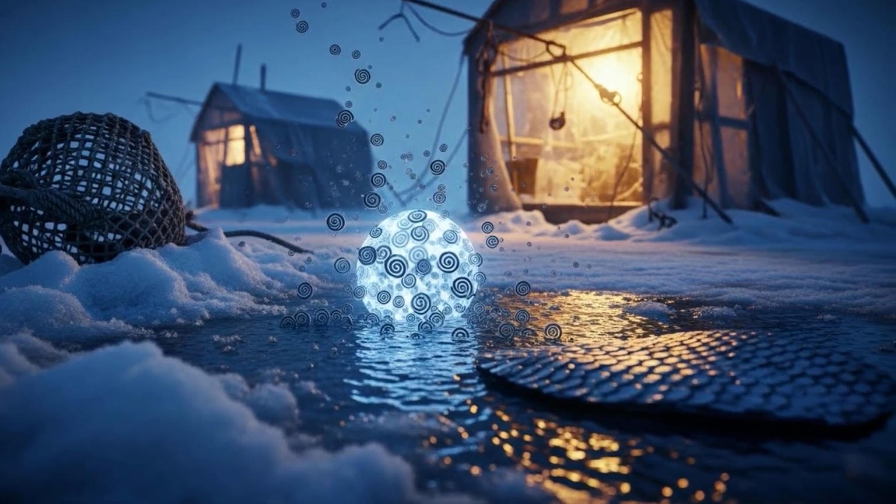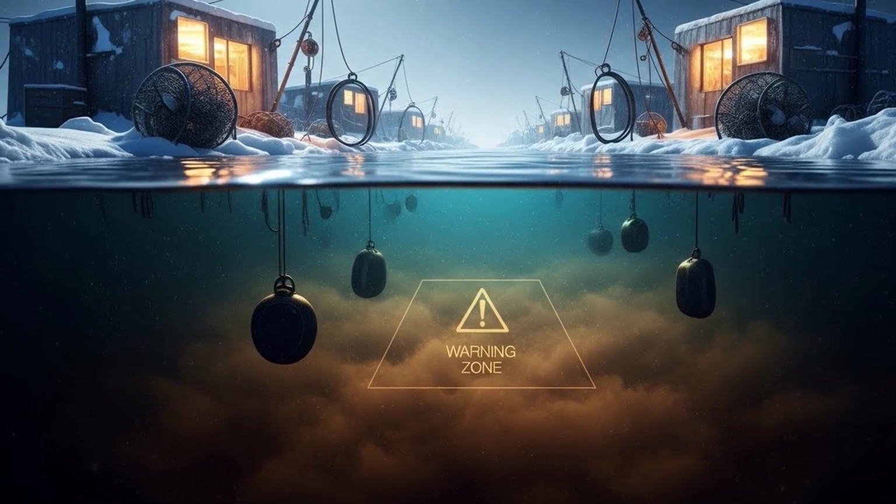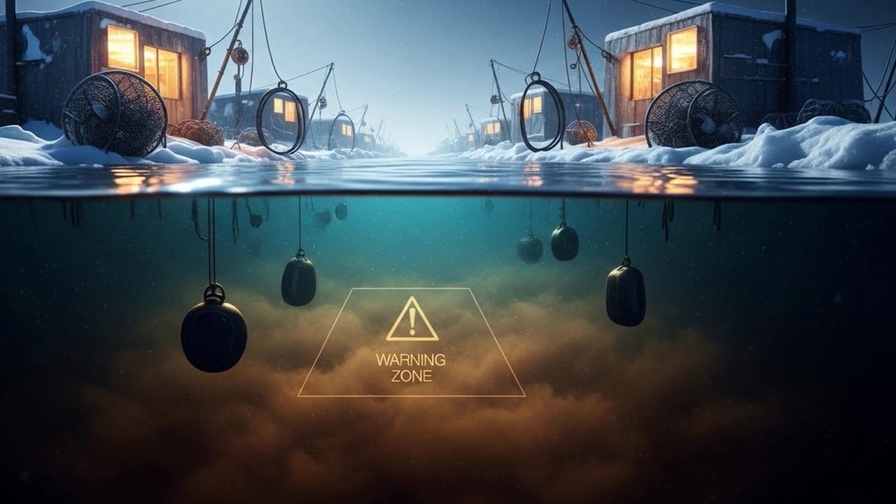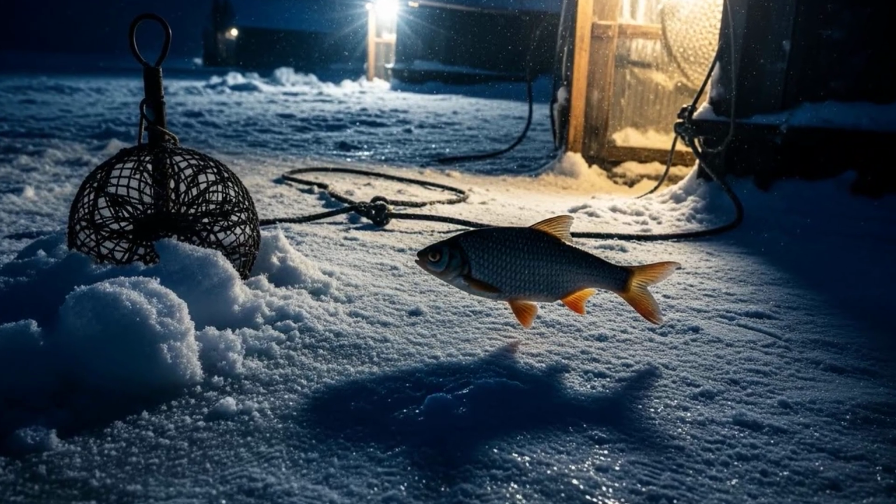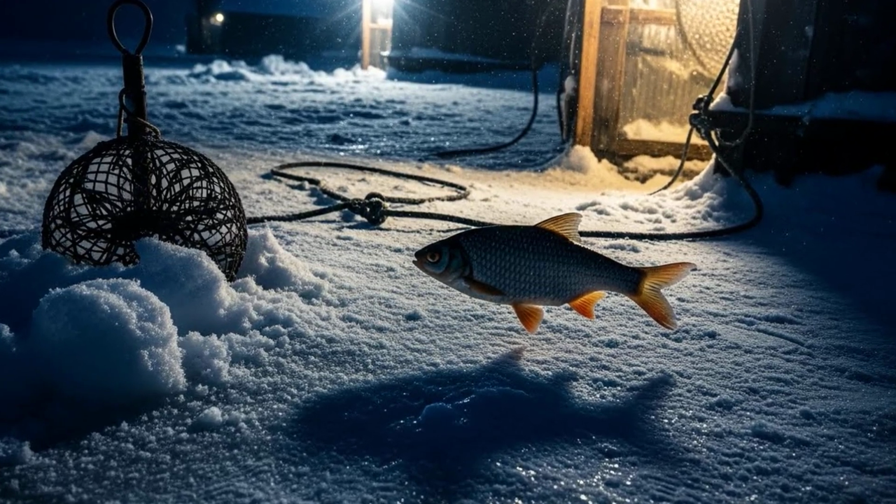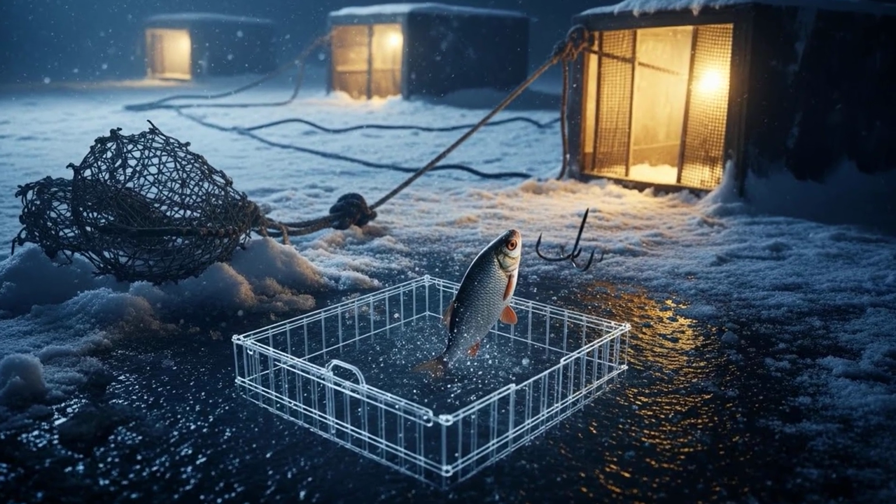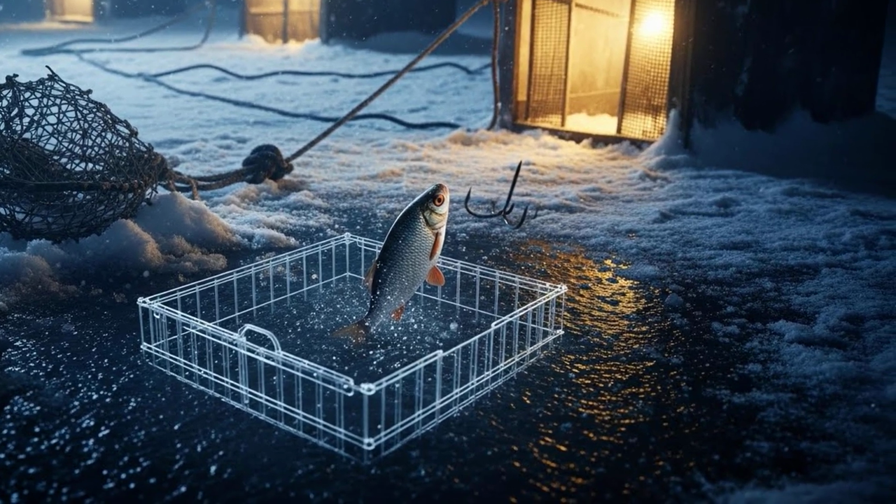Over the course of the winter, this process can turn the bottom few feet of the lake into a low oxygen or even zero oxygen zone. It's a dead zone. The water might be the warmest, but it's unlivable. A fish holding there would suffocate. This creates what we can call an oxygen trap. For a roach, going to the bottom isn't just uncomfortable, it can be fatal.